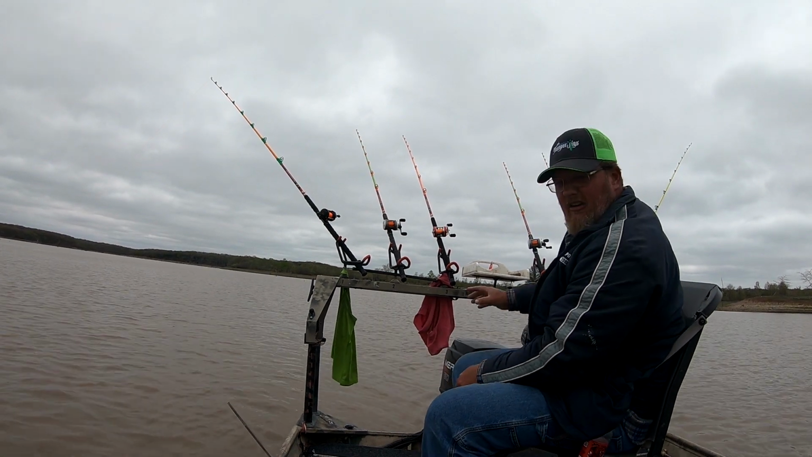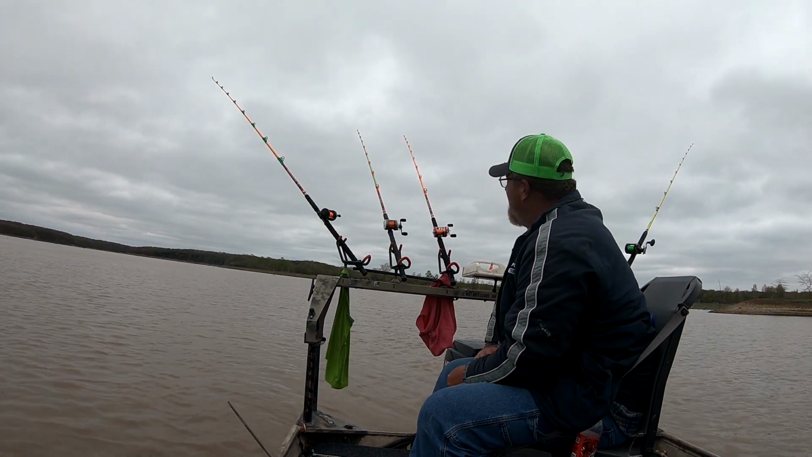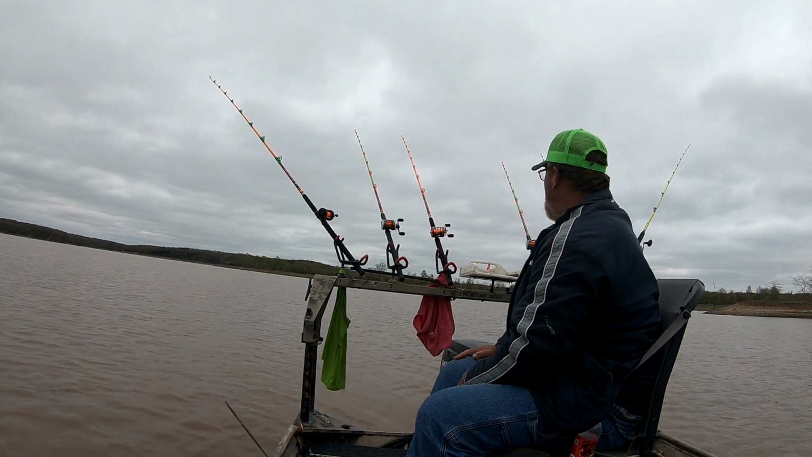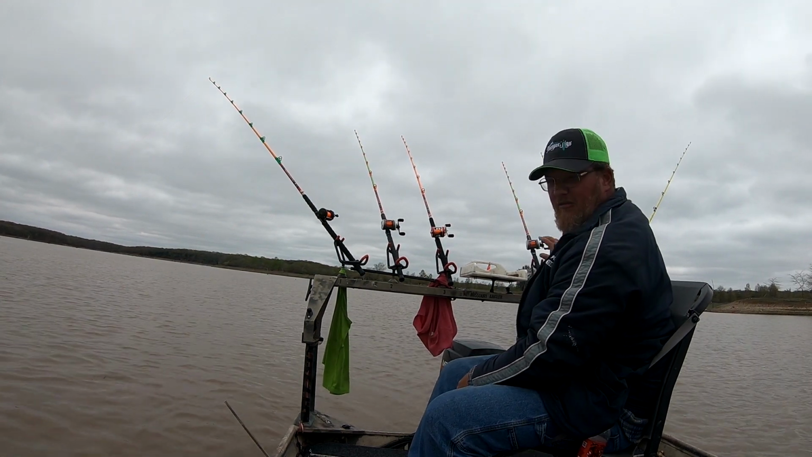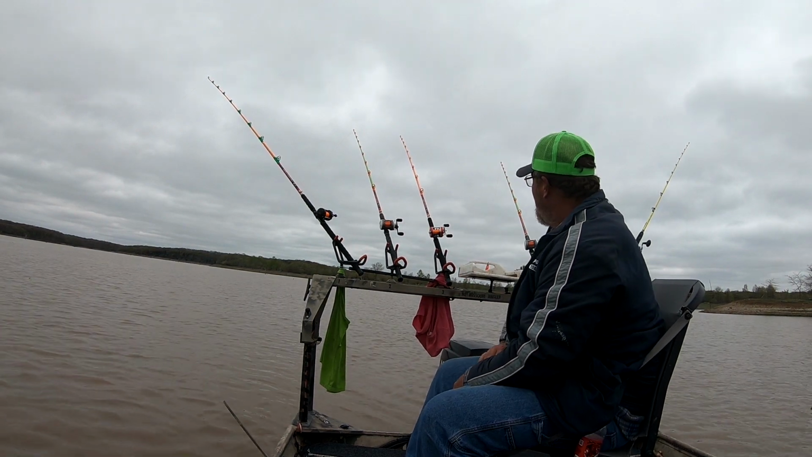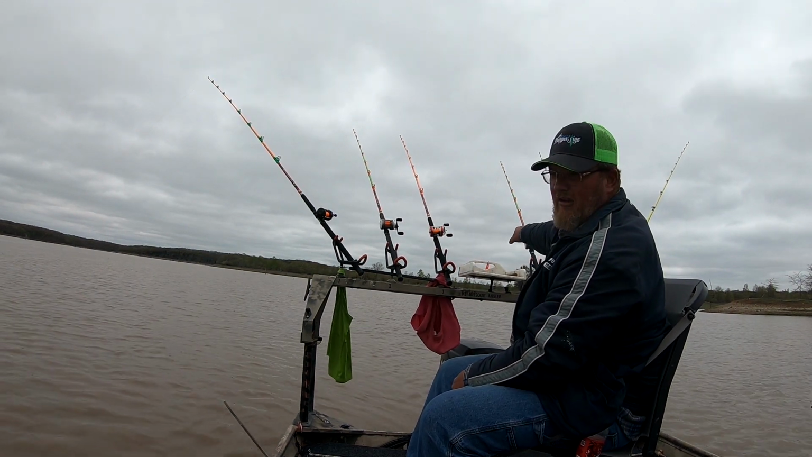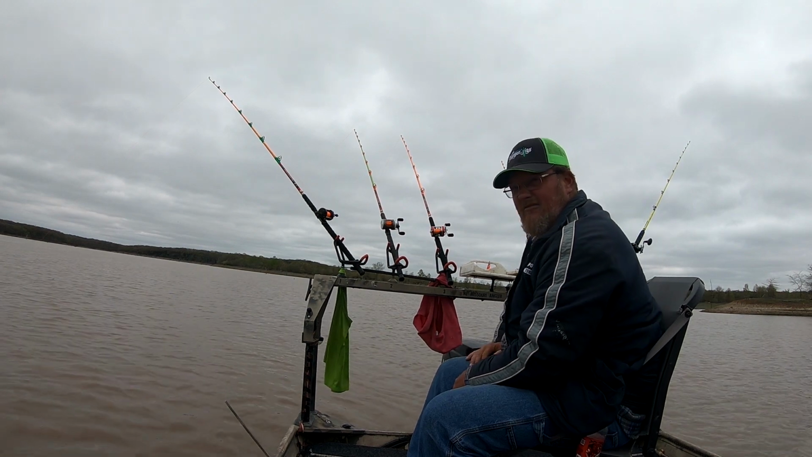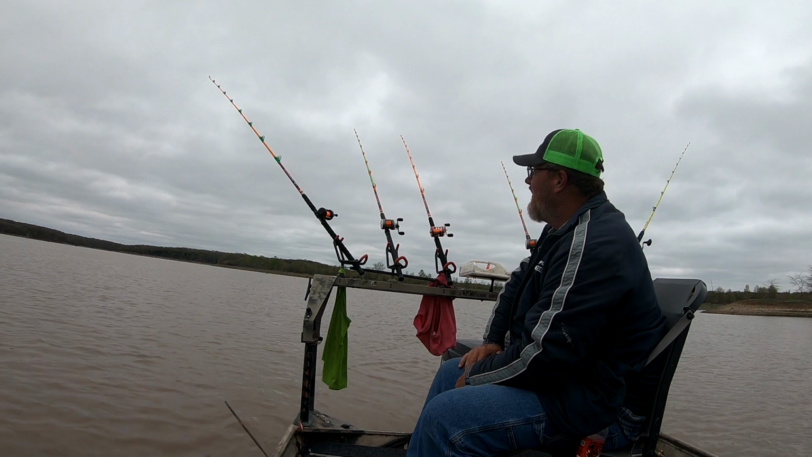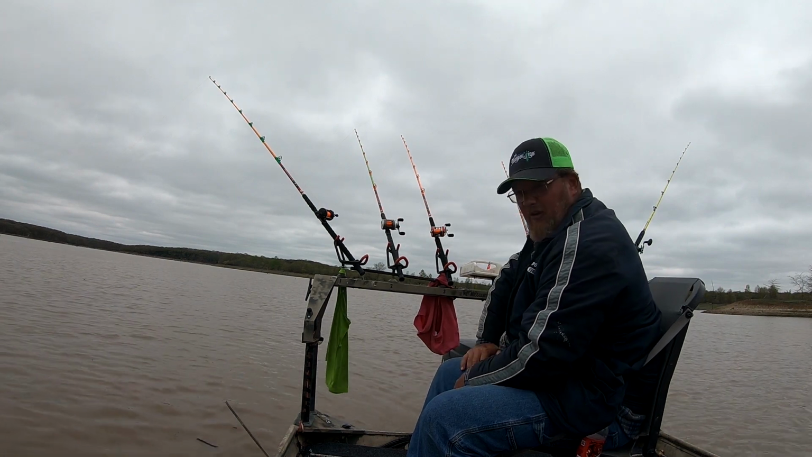On the right hand side of the boat, it's about 21 foot, and that's the main channel. And then about 10 feet on the side of the boat, it's a drop off, and it comes up into a flat. Straight up behind the boat, it's around 11 foot. And then on the left hand side of the boat, where I got the first one over, it's only about 5 foot deep.